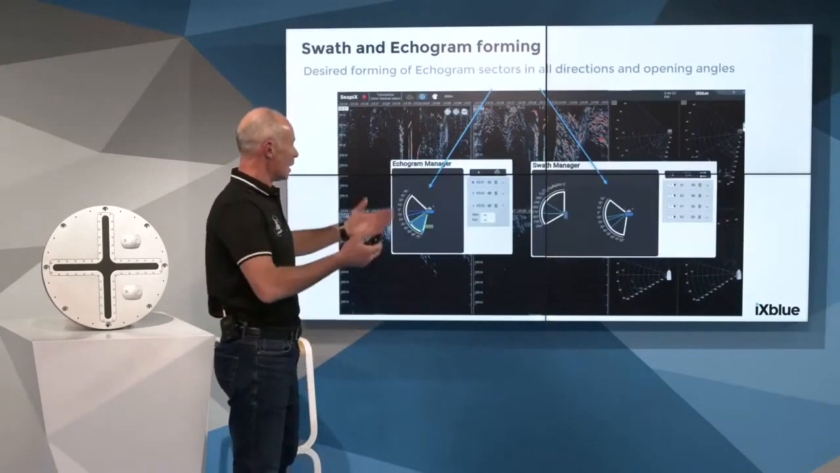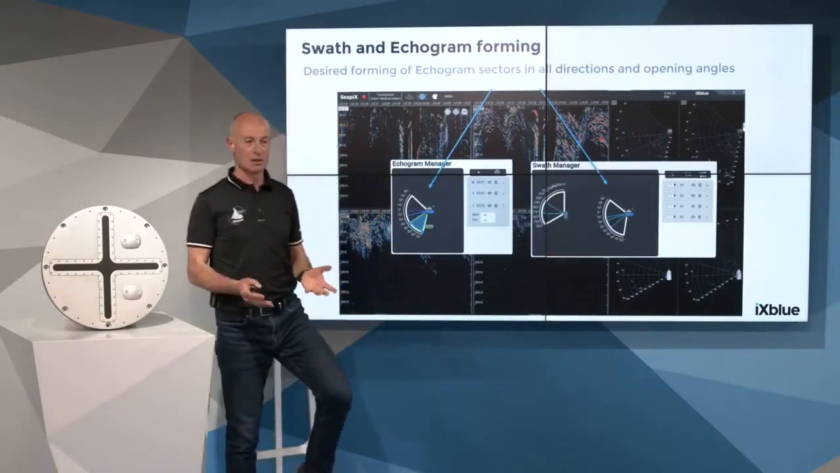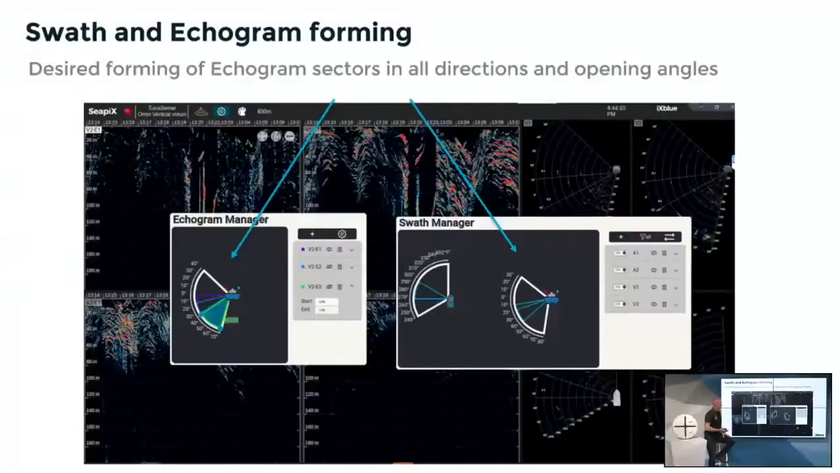So another key feature that Seapix can offer now on tuna fishing is the capability to set up the echogram angle and direction, tilt or direction, from any swaths. It can be horizontal swaths with angle, or inside the vertical swaths. Here is an example with a video.